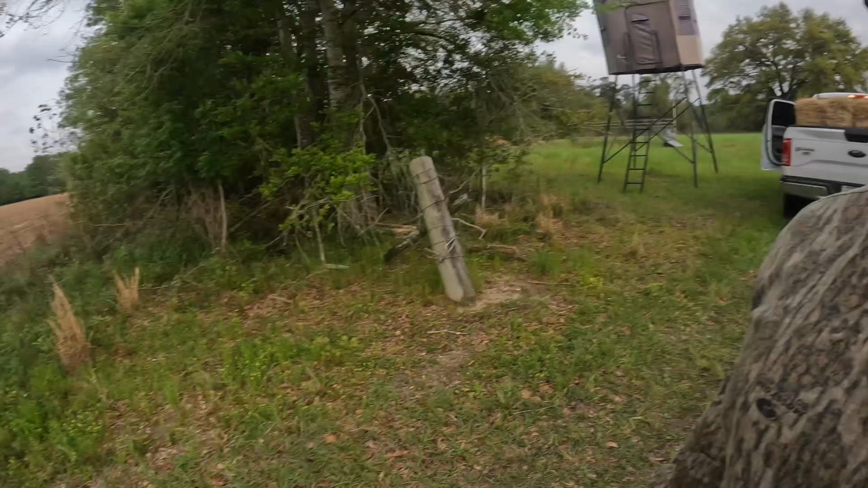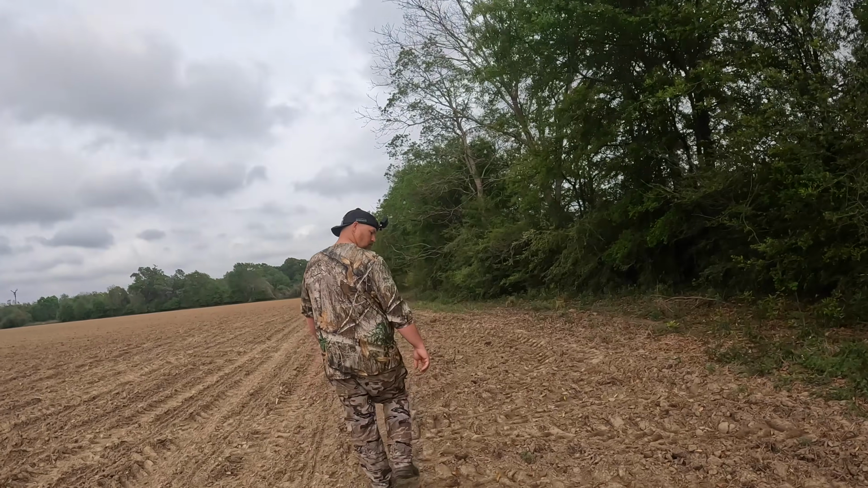Check this out. Alright guys, we done made it on the property, like I said, with my buddy Nathan. He invited me out here on his property for these hogs. We're about to walk the property to make sure we got some bait out here for these hogs. He done bought 10 bales of hay. We'll make a blind. Thermal guns. It's gonna be a good night. You can barely see Nate with all that camouflage on.